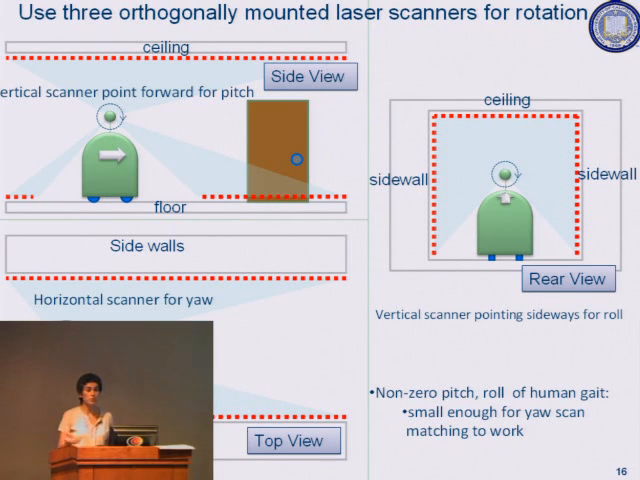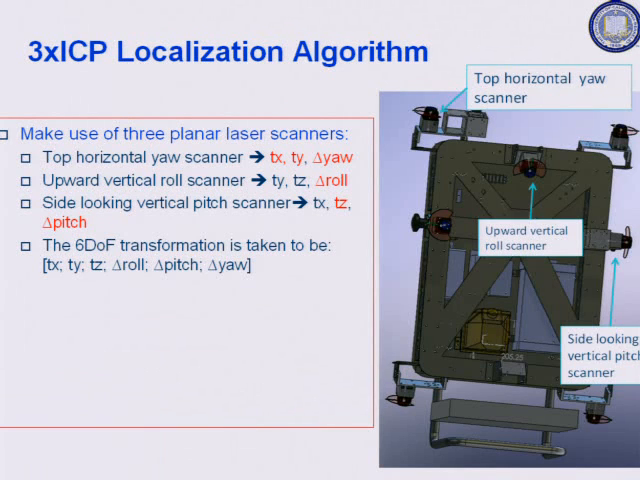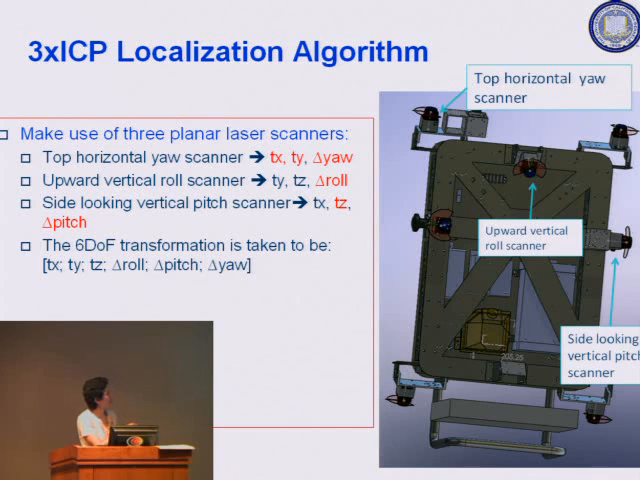So by mounting these 3 scanners orthogonal to each other in 3-dimensional space, we can get X, Y, Z, and yaw, pitch, roll. And in fact, that's the basis of our simplest localization algorithm. It's called 3 times ICP because we do 3 times the scan matching: 1 for the yaw scanner, 1 for the roll scanner, and 1 for the pitch scanner. So the yaw scanner gives us TX, TY, and yaw. The vertical roll scanner gives us TY, TZ, roll. And the pitch scanner gives us TX, TZ, pitch. Some of these things are redundant, but we just concatenate these and you get your 6 degrees of freedom. That's the simplest way of doing it.